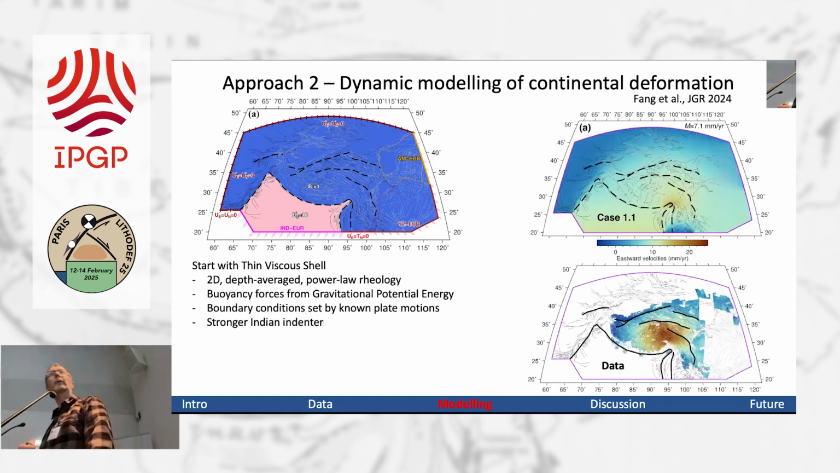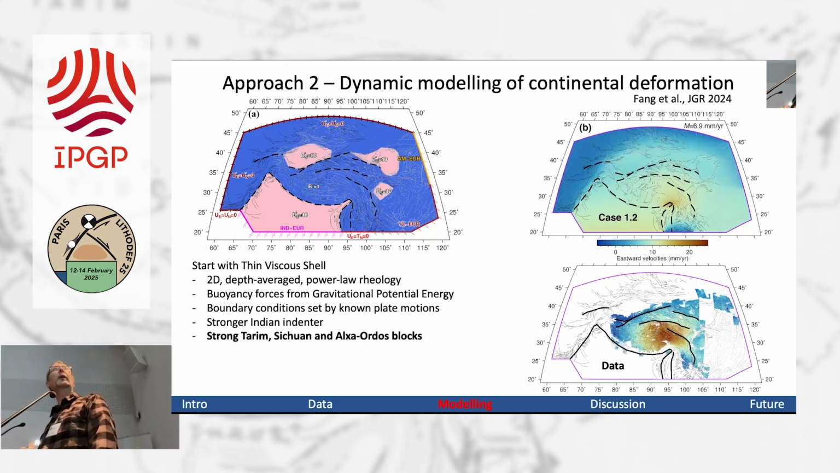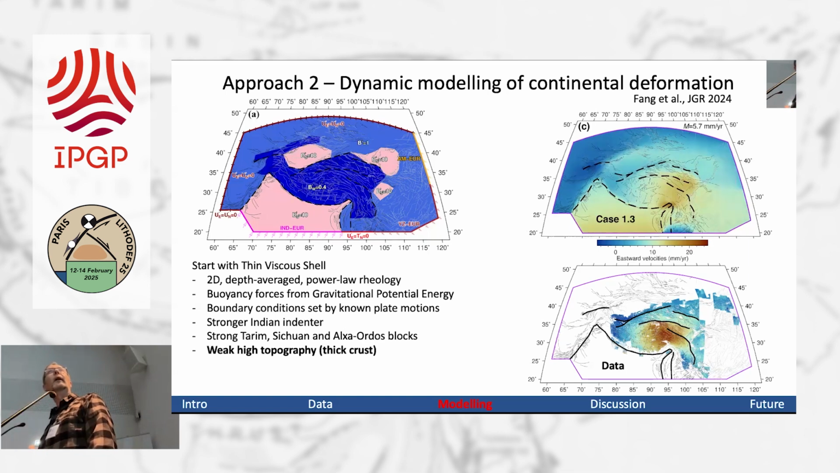I'm going to compare the predictions of these models to the data, just in terms of the east velocity component. Here's the prediction, here's the data, and in the top right there's the misfit. We start off with a very, very simple model, uniform strength everywhere. You don't really do a very good job of fitting the data at all. If you include stronger regions, such as the Tarim, Sichuan, etc., you do a little bit better. If you make the high elevation regions weaker, you do better.